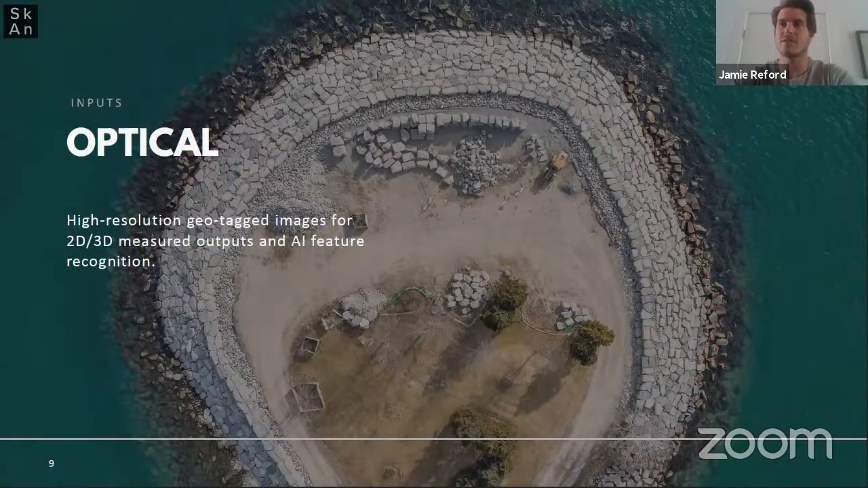Optical data sets, obviously, this is a very standard use case for drones. This is the predominant use case, I would say, in the industry thus far. You can generate 2D and 3D outputs using photogrammetric software. But the focus of this webinar is LiDAR. If there are any questions pertaining to photogrammetry or other optical or thermal, feel free to reach out offline and we'd be happy to discuss.